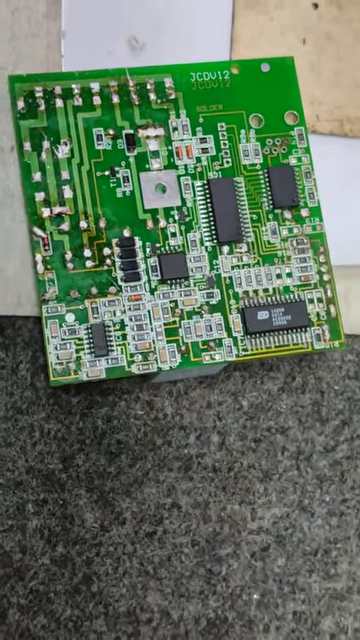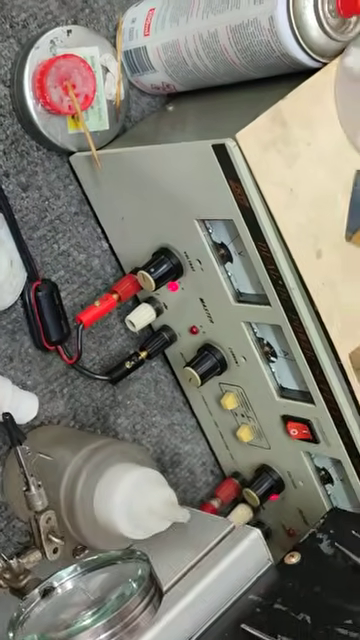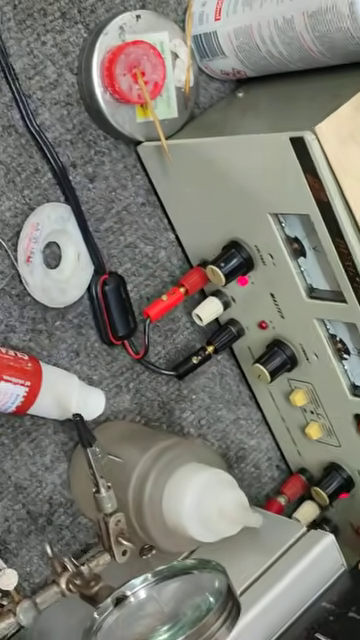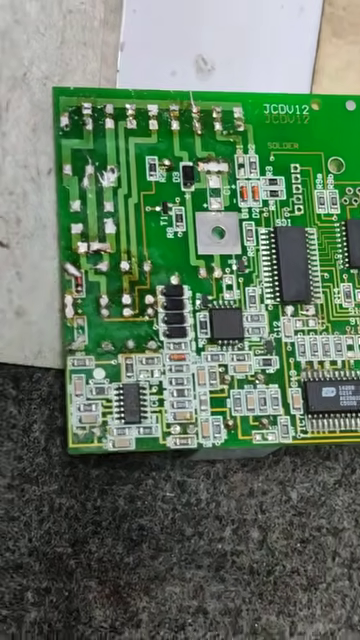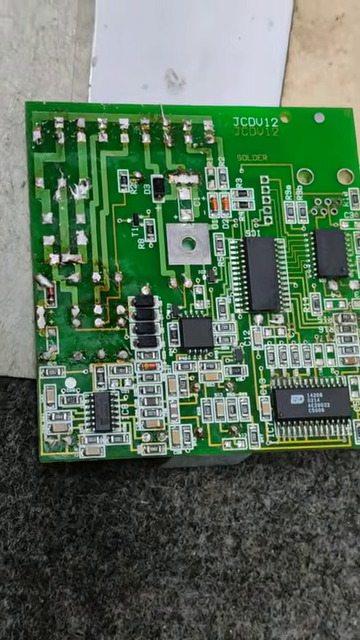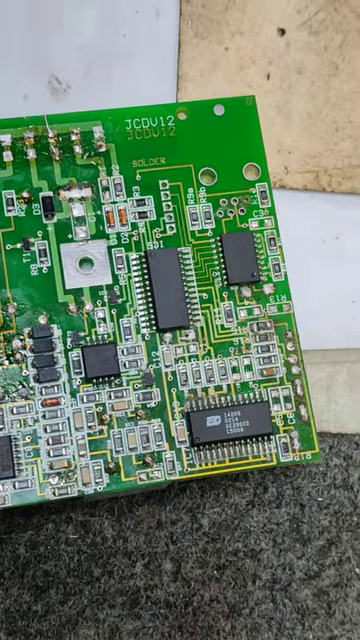Because as I said, the trick is this particular unit combined with my universal power supply, that I can control, and I can apply the actual technique to just any circuit, because I can, without damaging the actual circuitry,